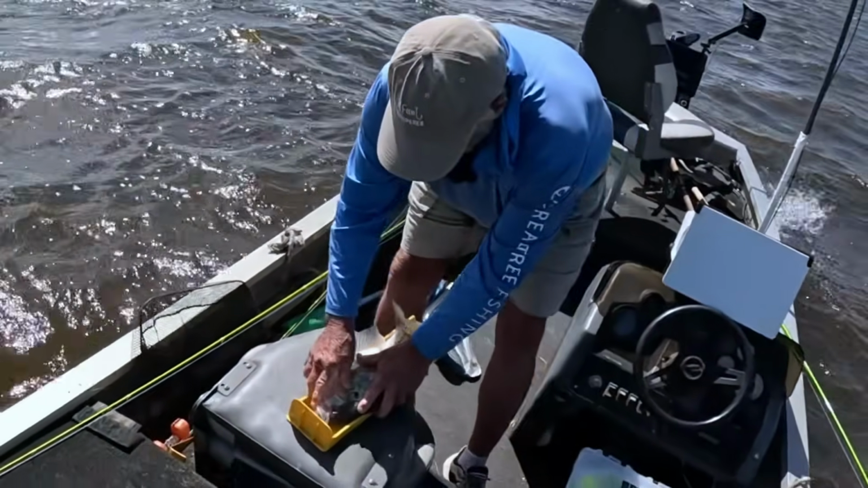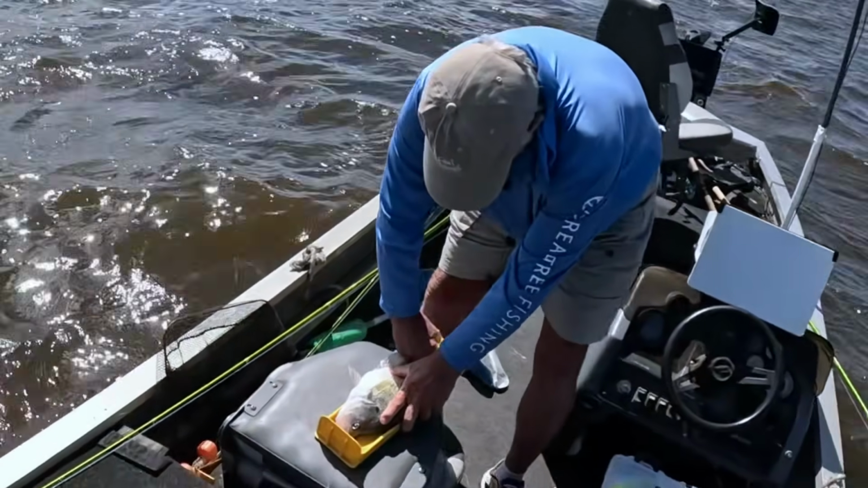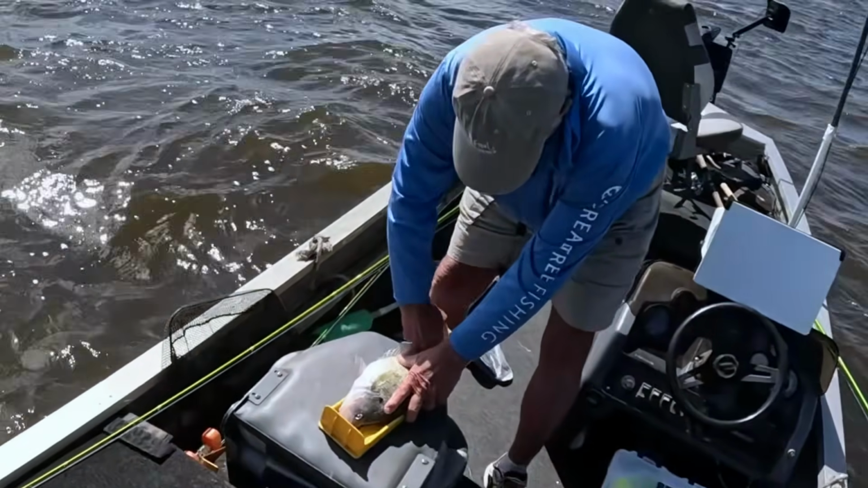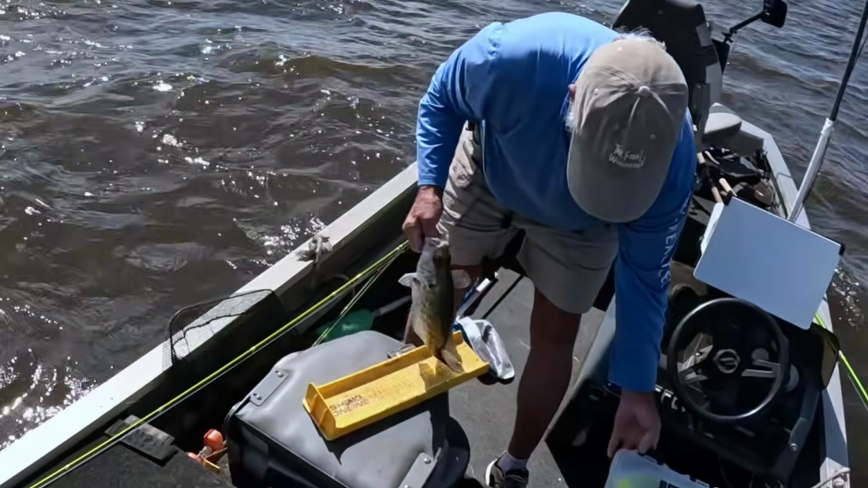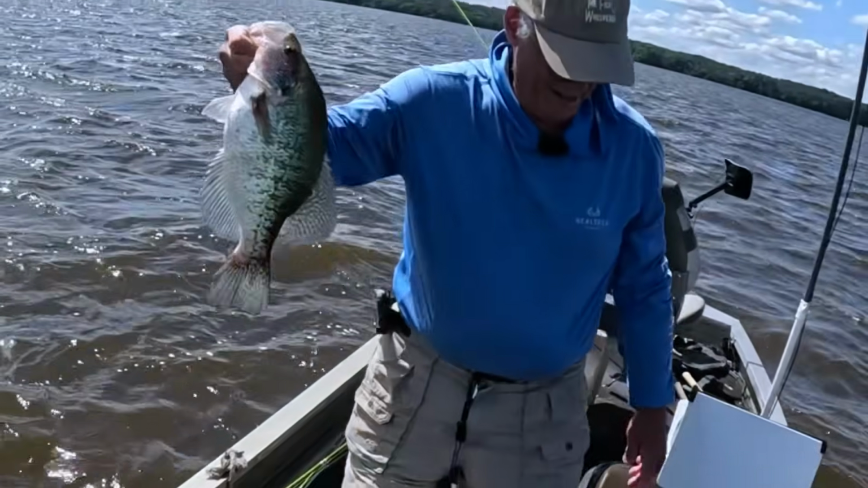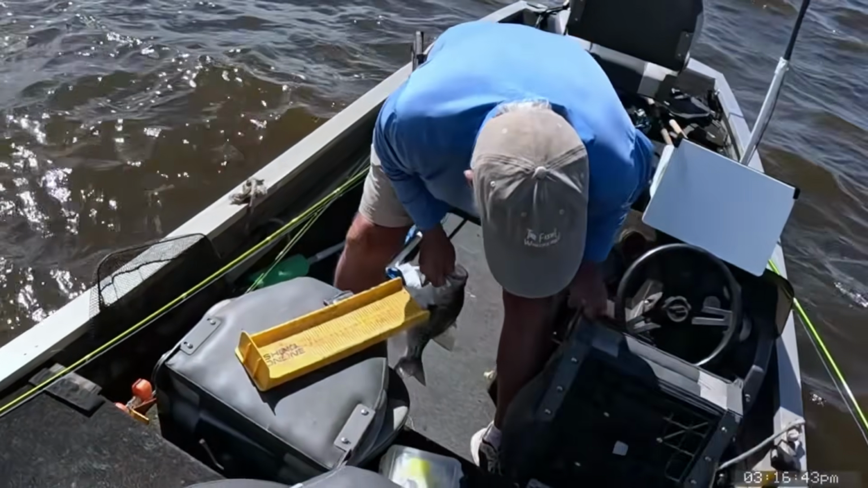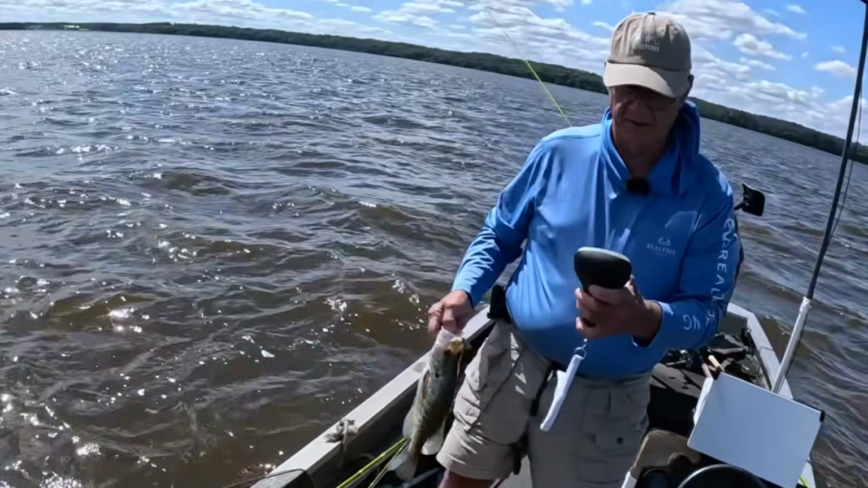That fish is 15.5 inches long, a little bit more. Slightly over 15.5. Oh, that's a big old dang fish right there. Look at the size. That's the biggest one we caught today right there. We're going to have to weigh that one.